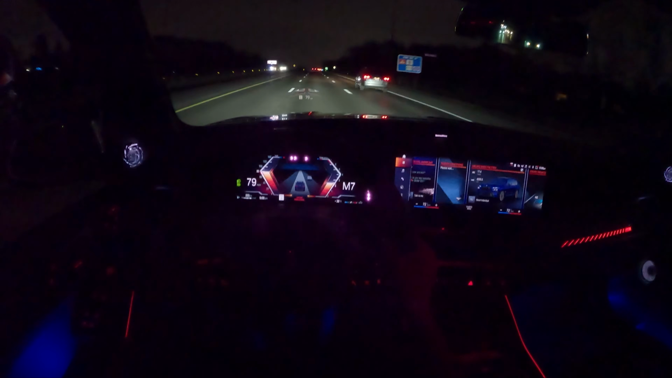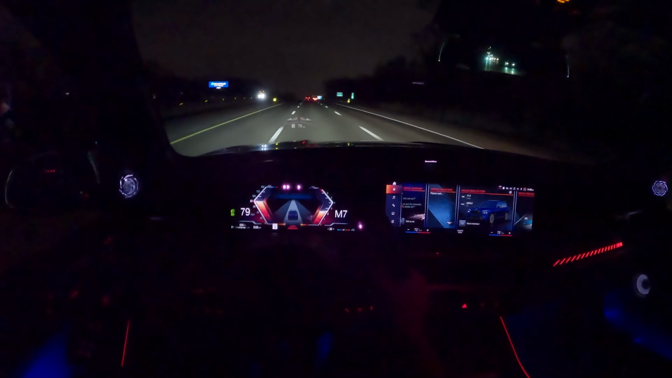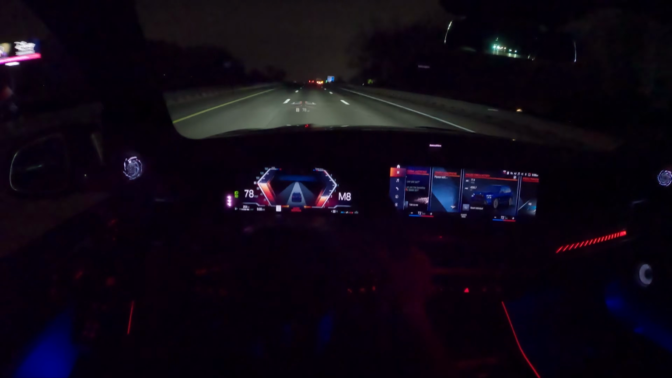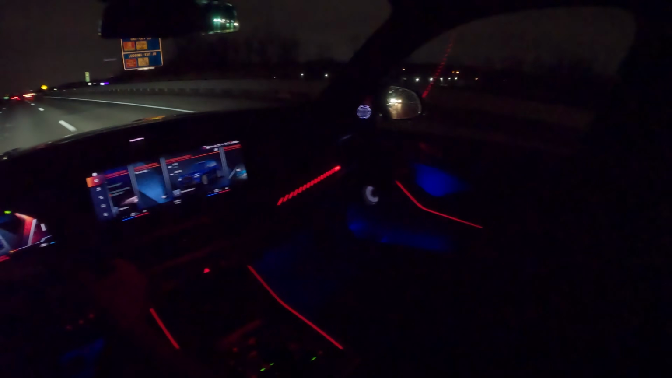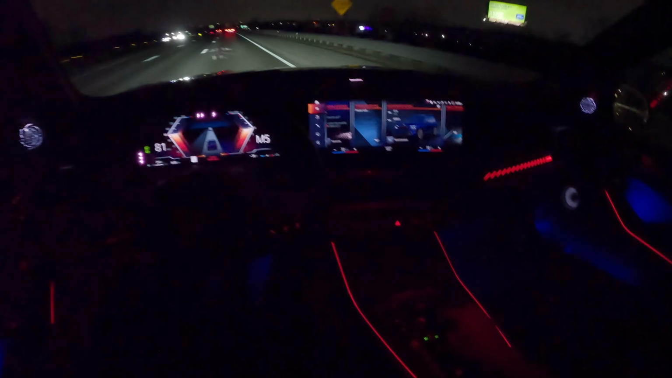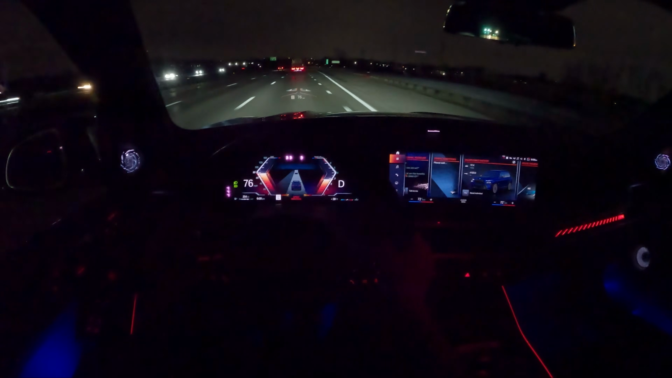Really quiet at speed, very little wind noise, even with that massive panoramic moonroof open. Pretty amazing that an SUV can do the things that this X7 does.